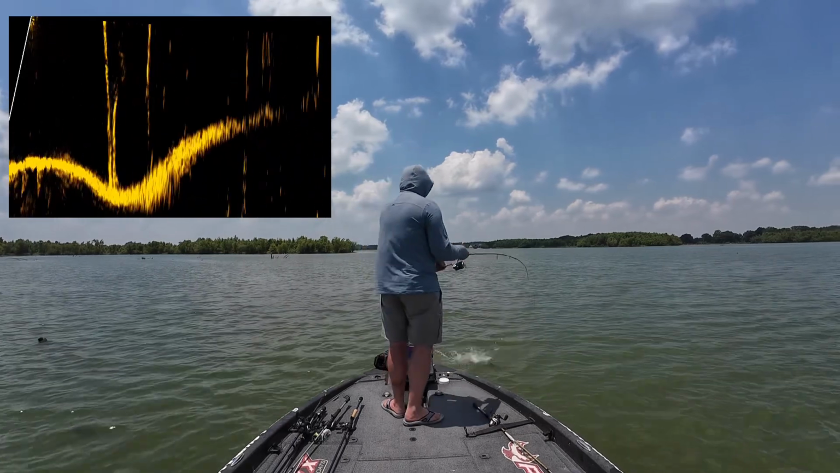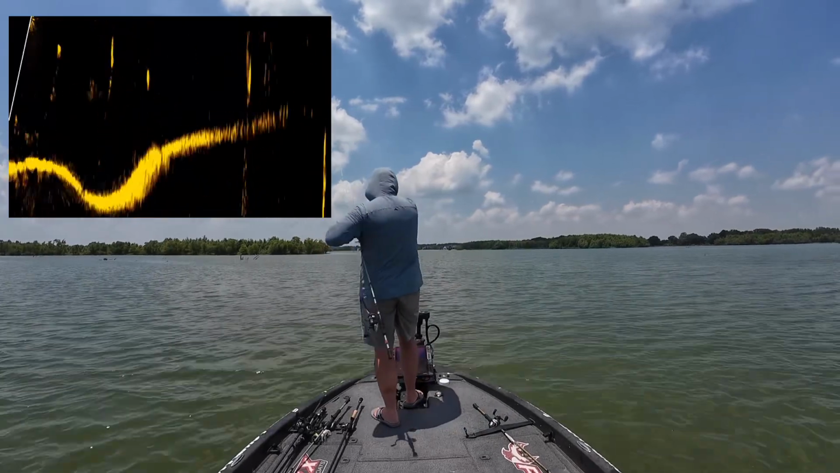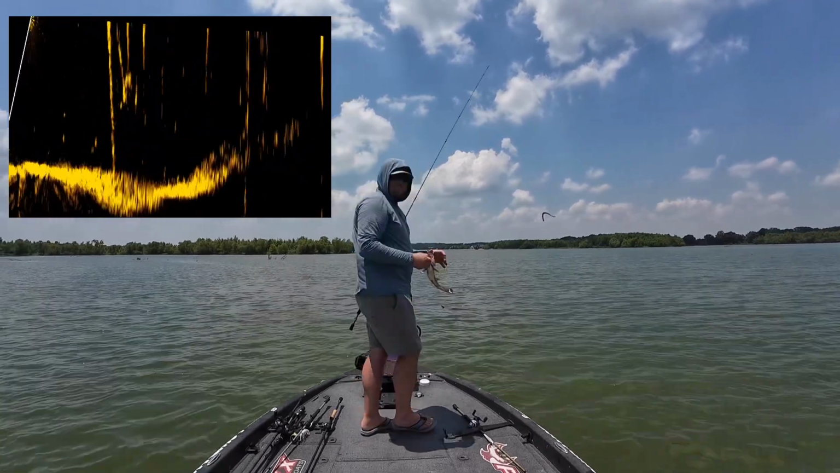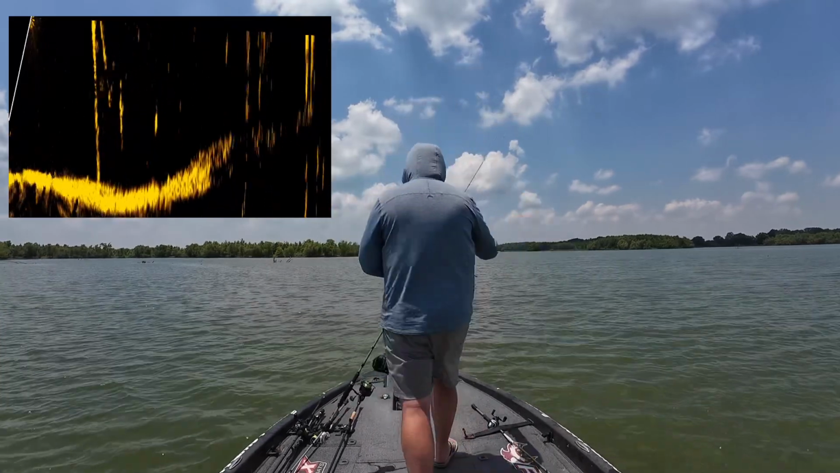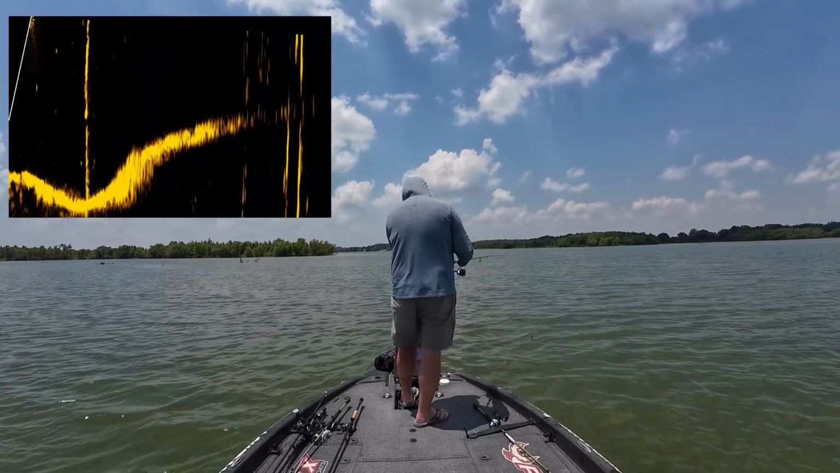Golly. He grabbed it and ran with it. I saw something darting out and I'm like, man, surely that's not my bait. But it was. Not a big one, but he's fun. A lot of these fish that I'm seeing aren't very large.